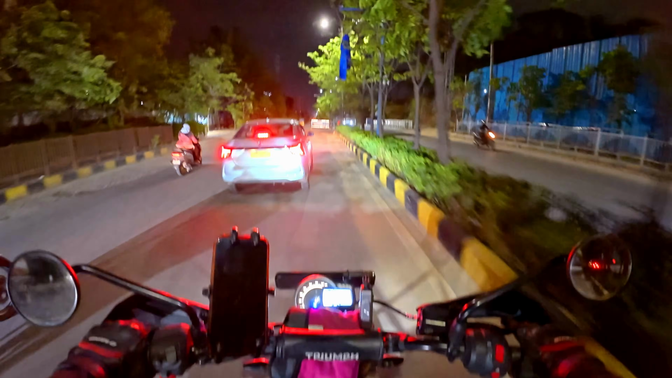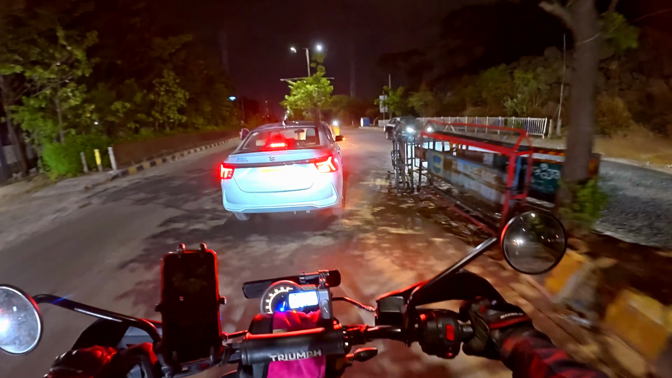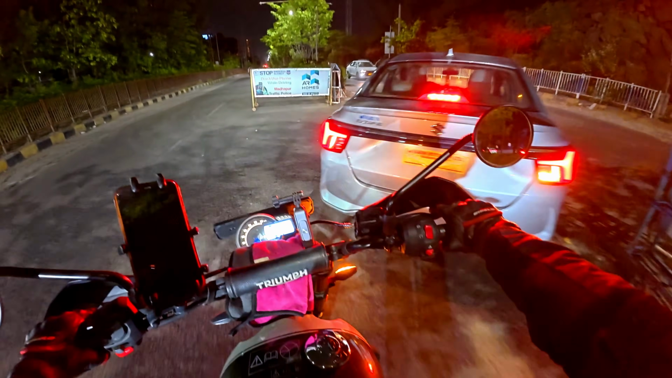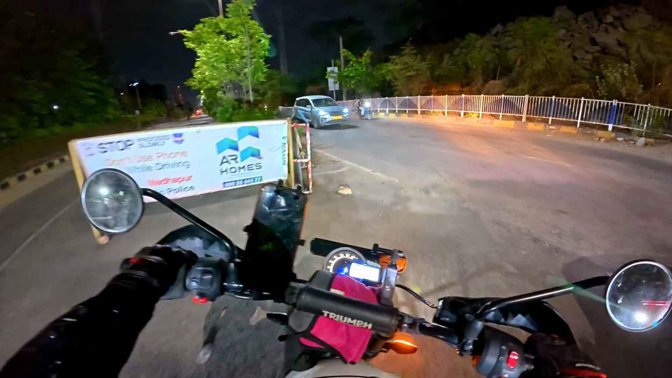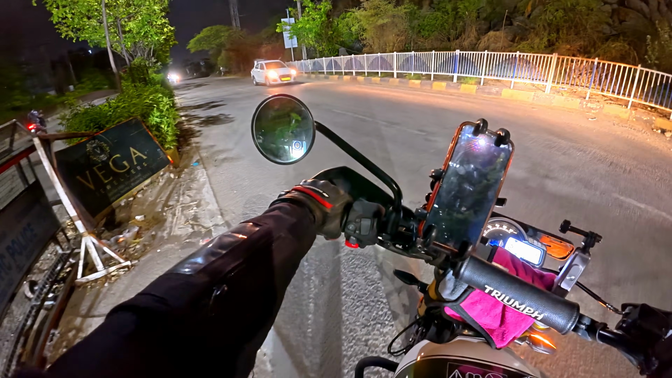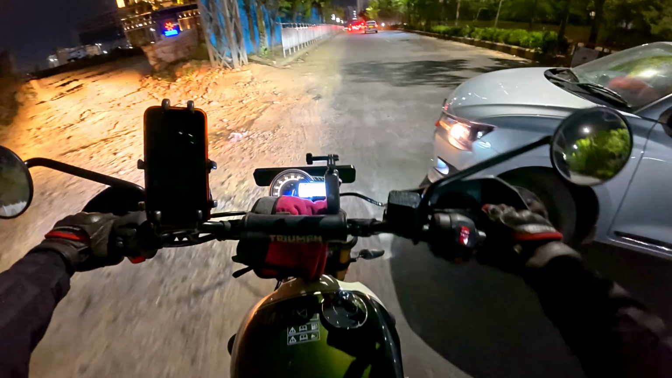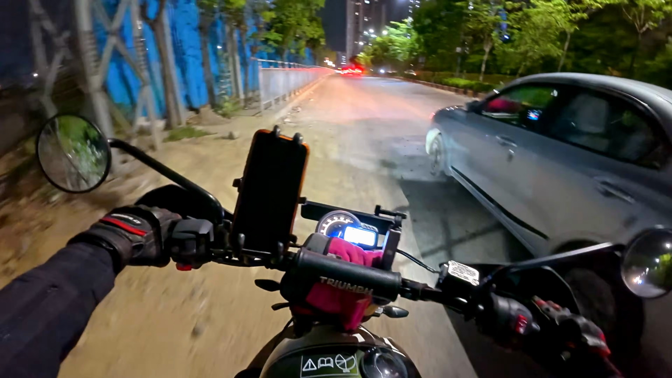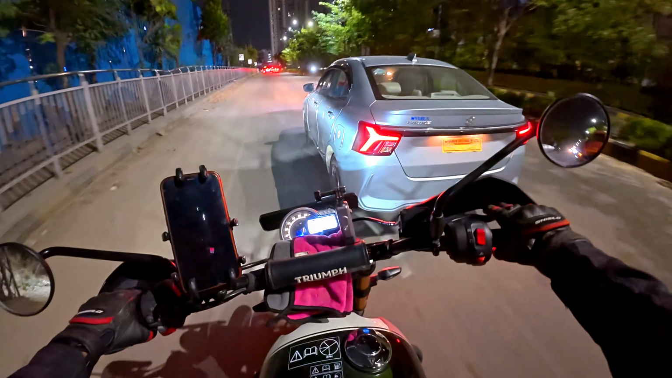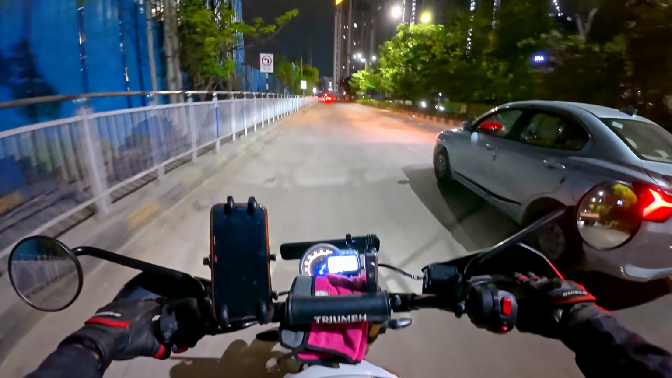I know most of the riders are going for Ladakh rides now, but I have not done many rides. I have not been through heavy environmental conditions like heavy snow or very low temperatures in winter, or very heavy summers like 48 degrees. My body is not that adaptive, and my bike is also not adaptive to such conditions.